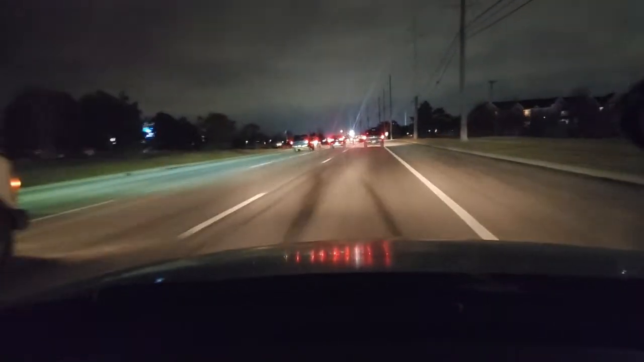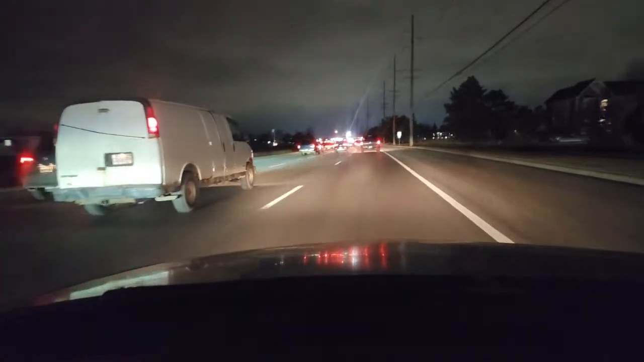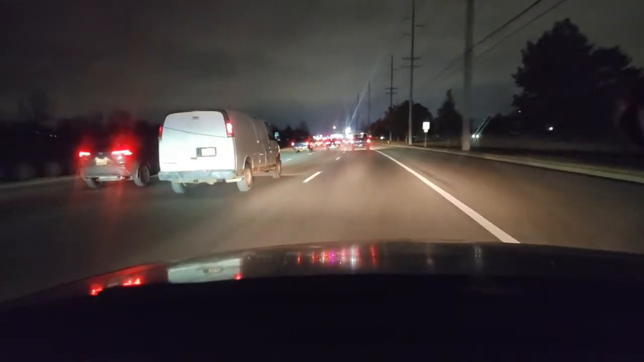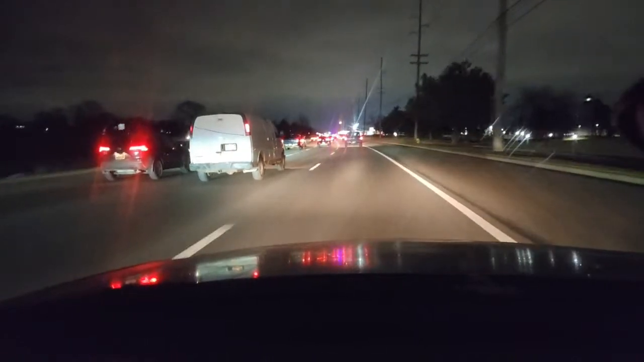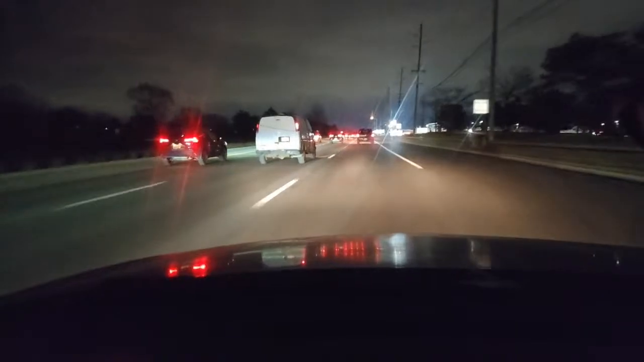Hey Meta, what is the danger of driving at night? Give me some examples. My Bluetooth is not connected.